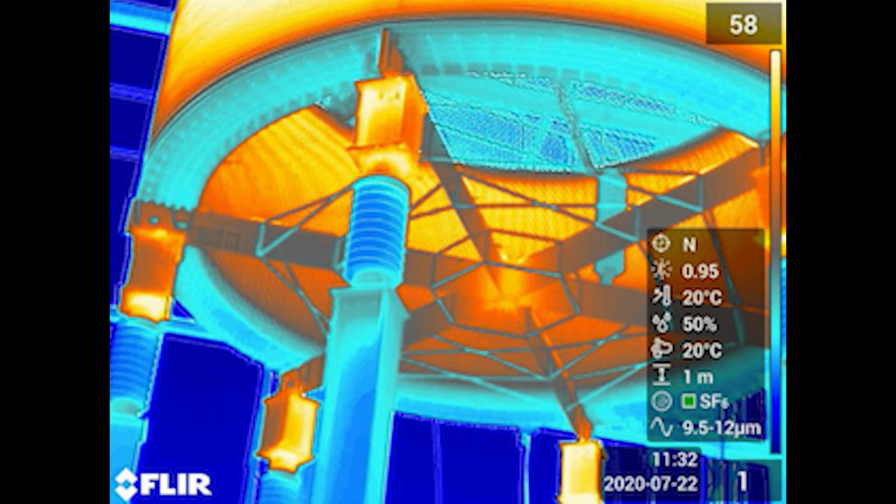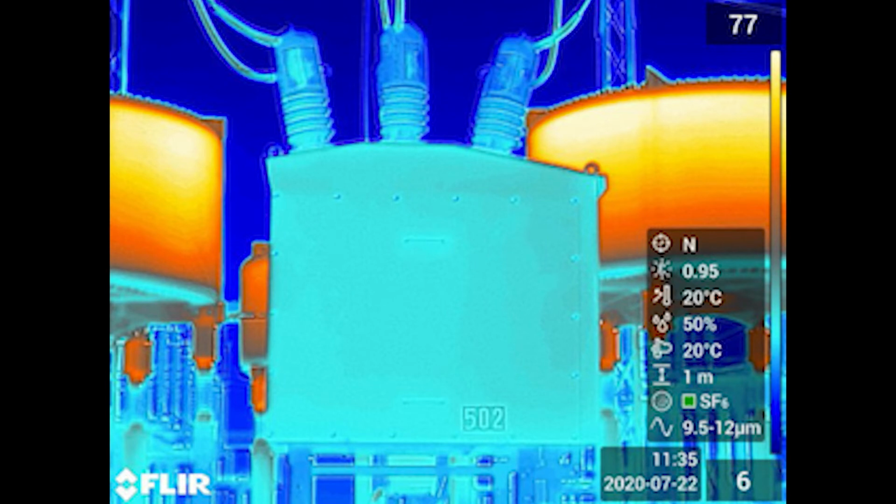It is important to document the weather conditions each day at each site in order to compare apples to apples in the future, or at least to explain any differences. We were looking here at a small breaker, and on it you can see the breaker number 502. The image was taken in thermal MSX mode. This is where the camera partially overlays the thermal image with a visual image for clarity. The amount of blending is adjustable through FLIR's thermal imaging software, and you can switch between these modes.